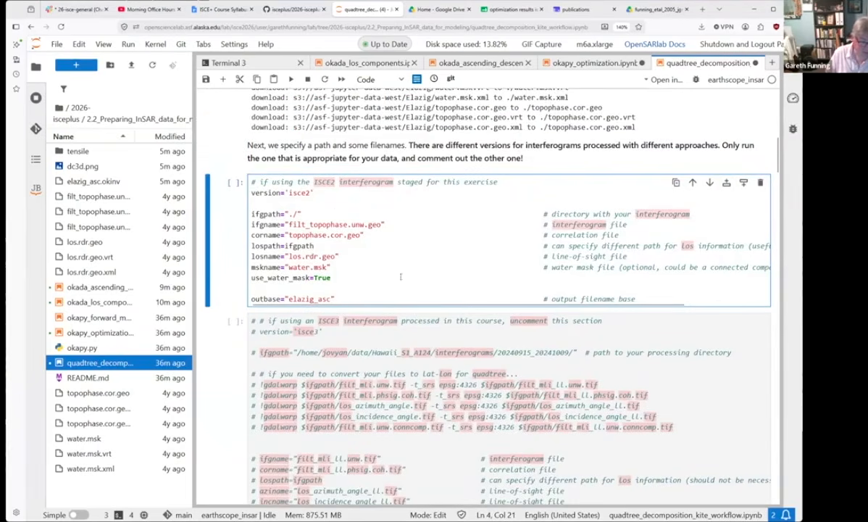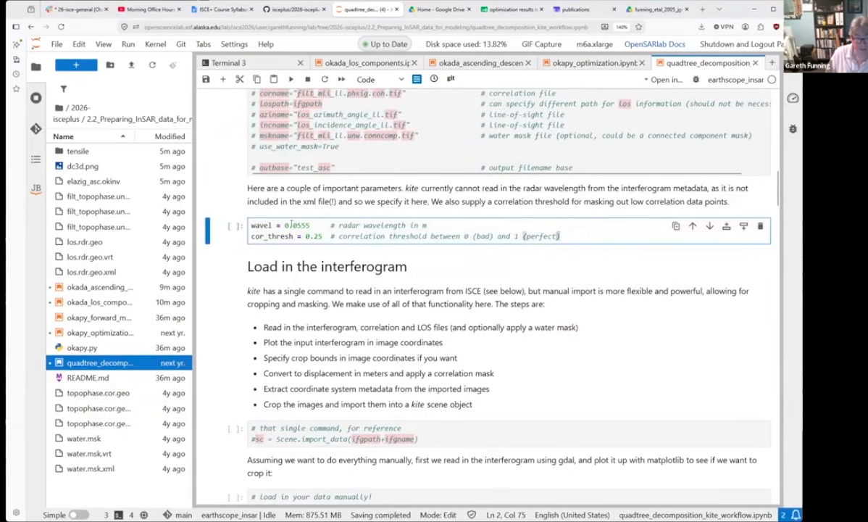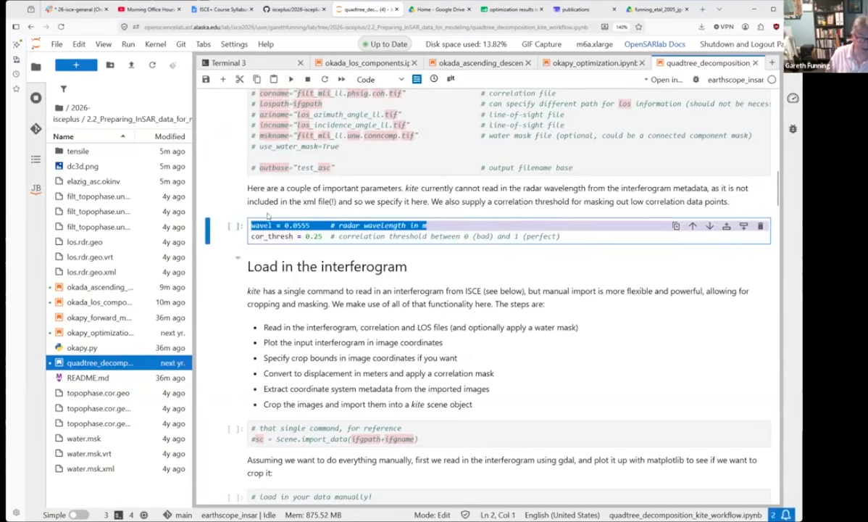Here we have the file names set up, just naming where everything is. I downloaded it to the directory you're in, so the path to the files is the current directory. Anyway, those are the files. Here is some more additional information. We would like to specify a wavelength for the radar. 0.0555 is the actual wavelength of Sentinel-1.